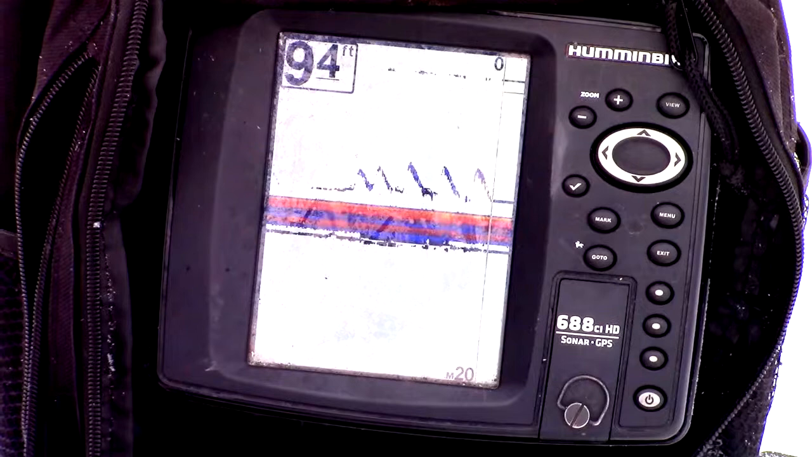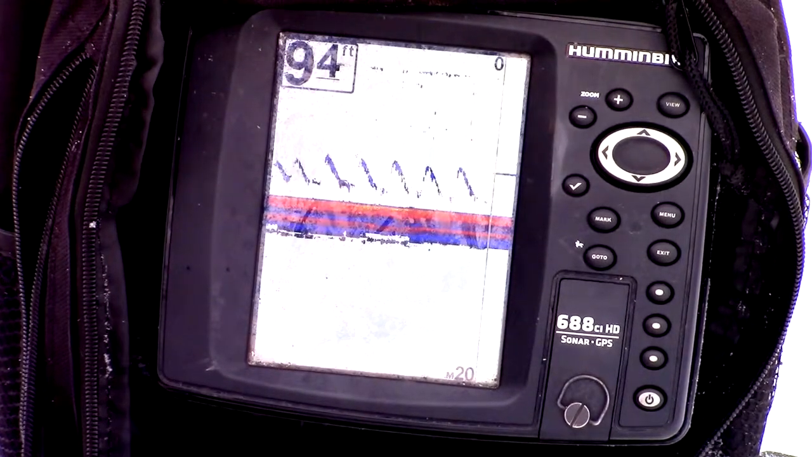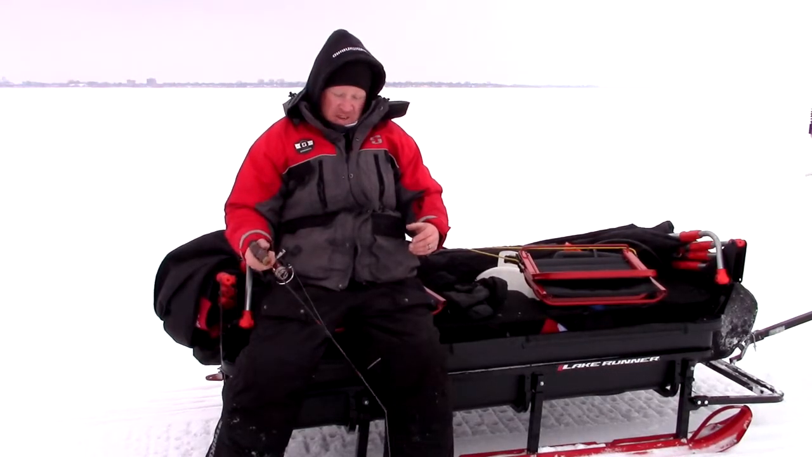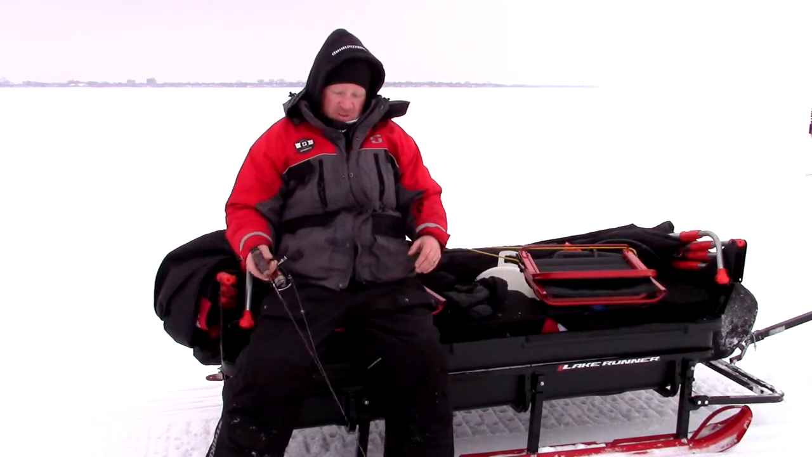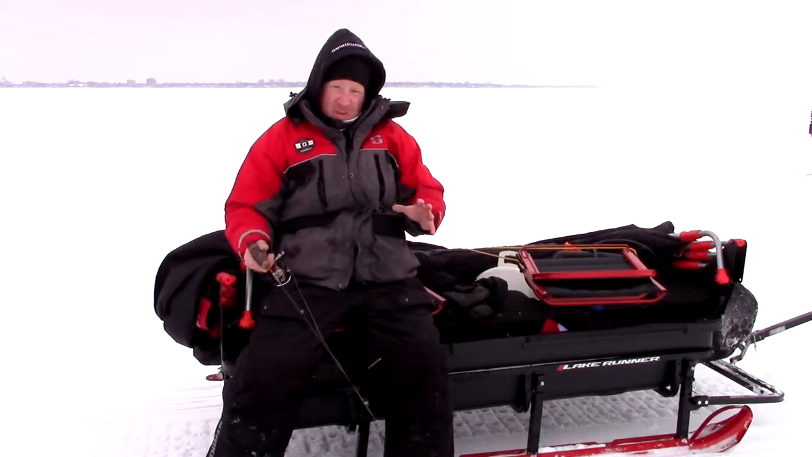Now, with more aggressive fish, or different types of spoons like a Swedish Pimple or a Slender Spoon, you're going to be a little bit quicker on the snap and let that thing flutter back down. On a jigging rap, you're going to slow it down just a little bit, and kind of give it a lift and then let fall. Lift, let fall. But like I said, with these spoons, we're doing quick snaps. That's going to be our call-in.